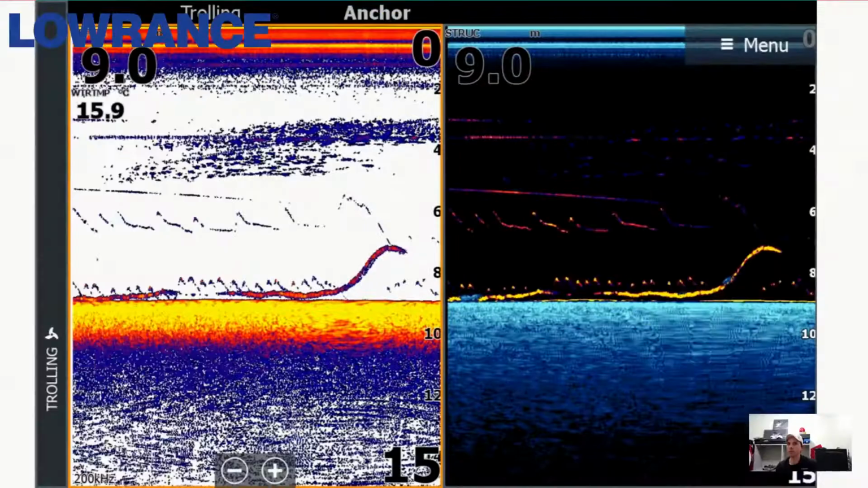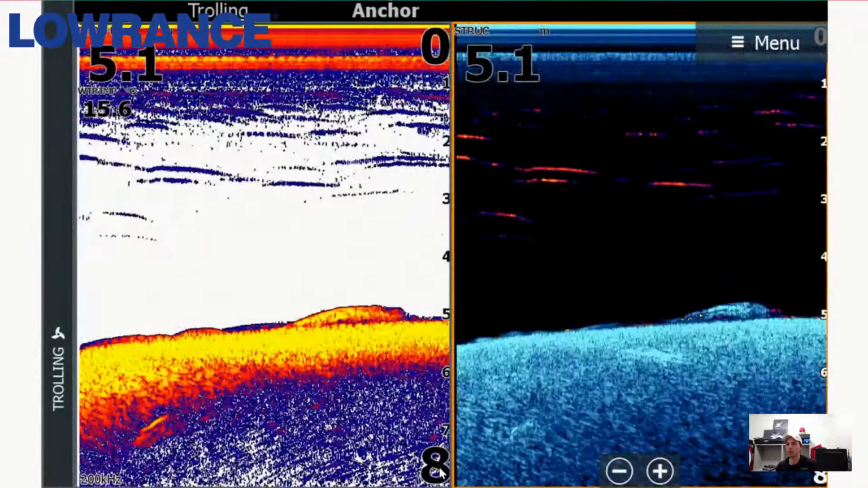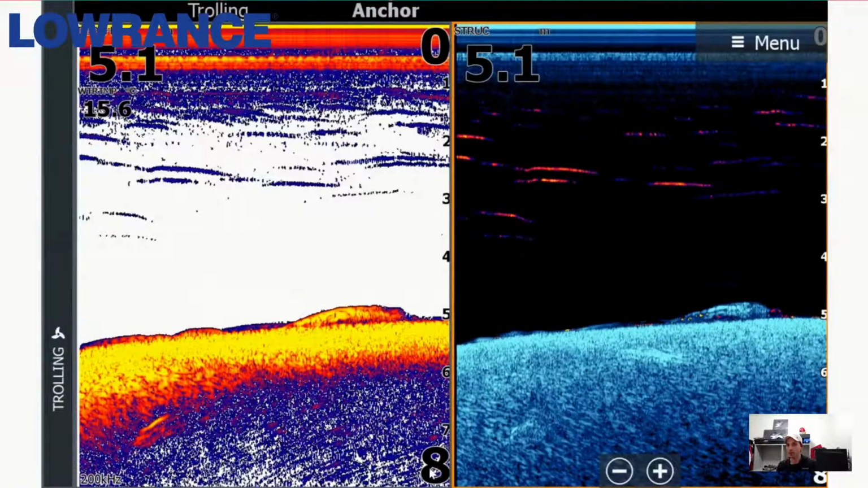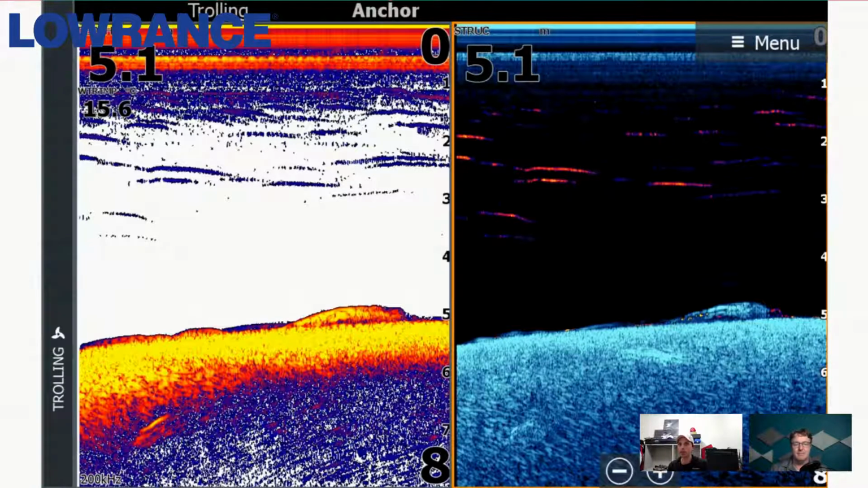If you go back one more, that is what I'm looking for. You're looking for those fish that are just tied up against the bottom. That is a fish, and that's a big fish, and it may look like a log to a lot of people, but that's 100% a fish. That gets me a lot more excited than seeing an arch sitting a few meters off the bottom. Okay.